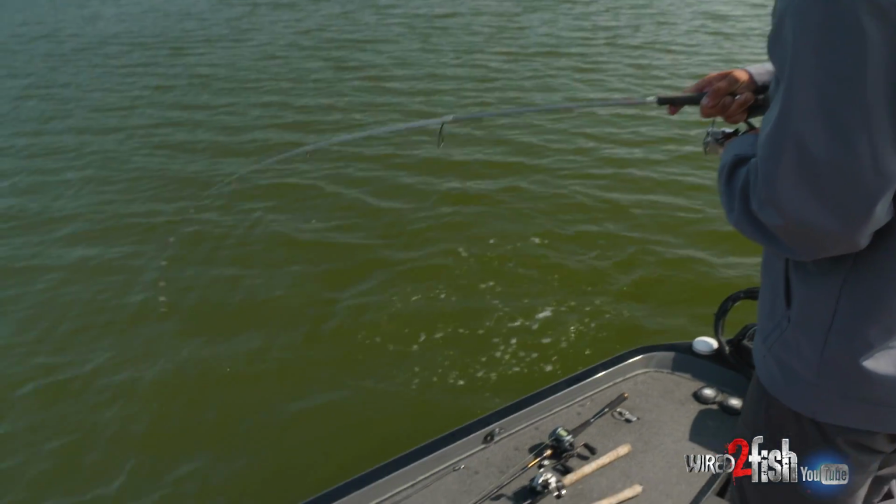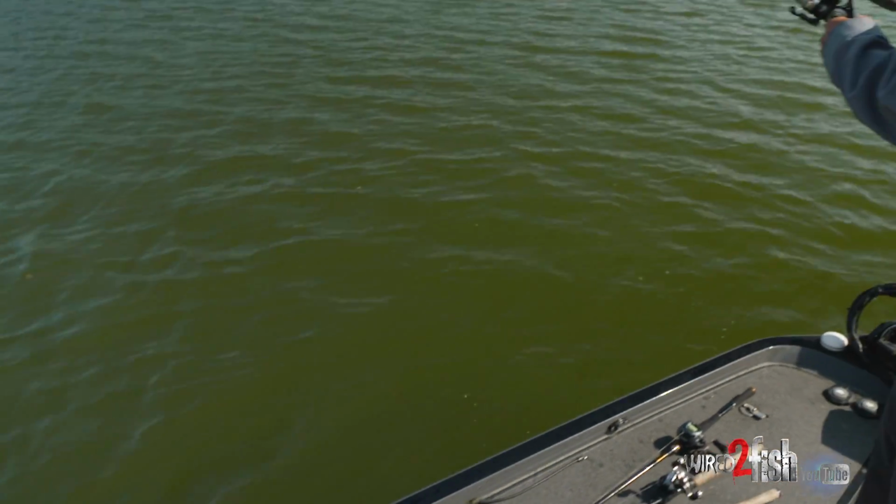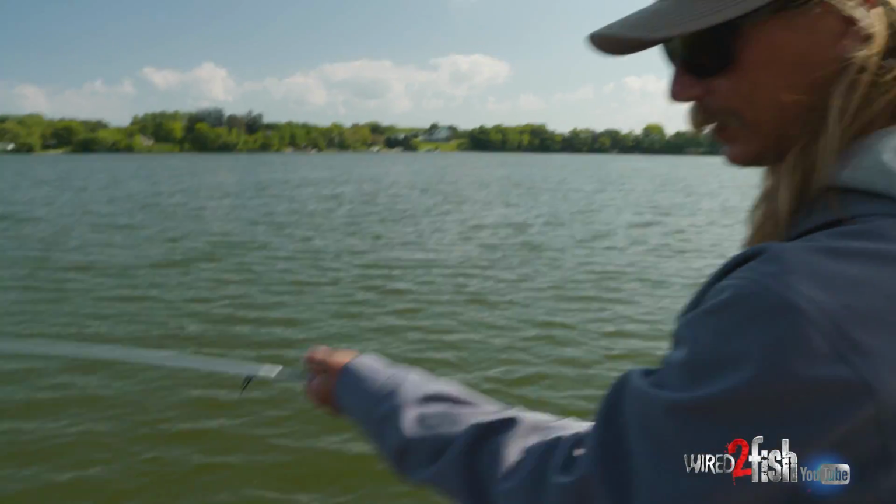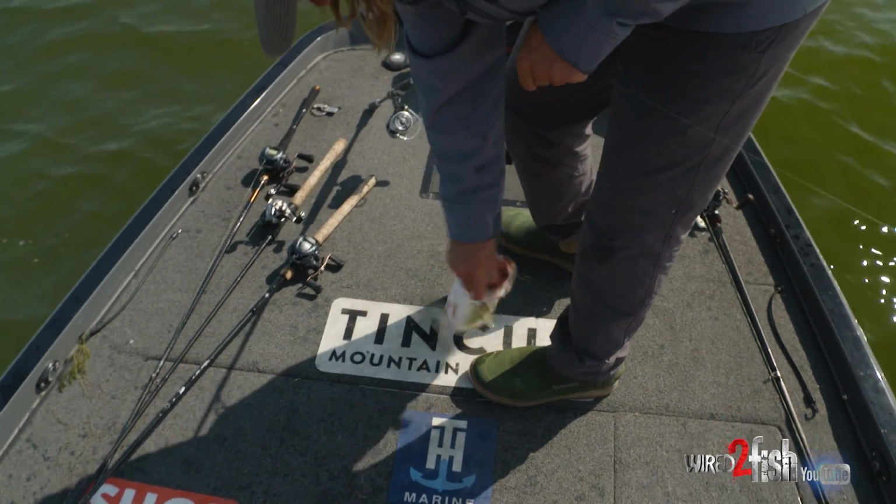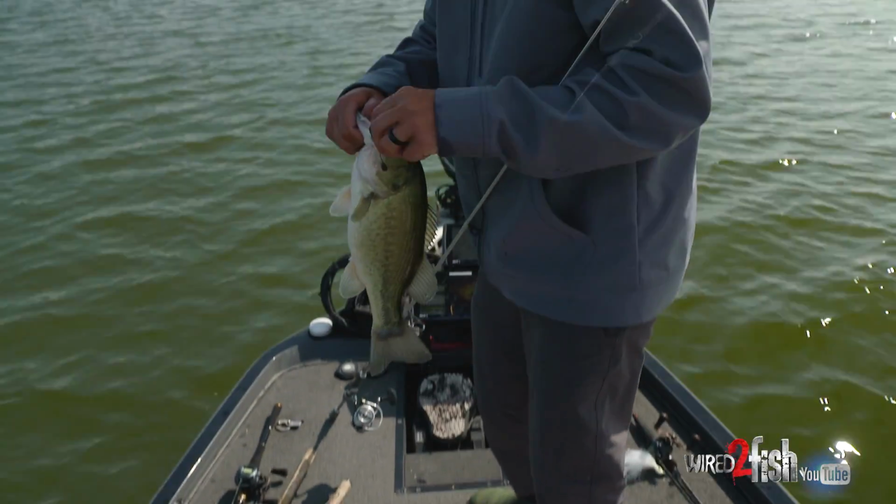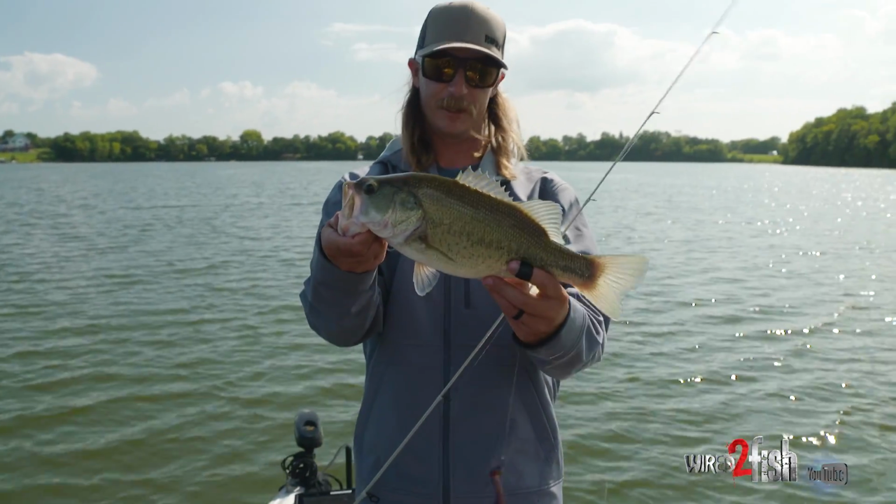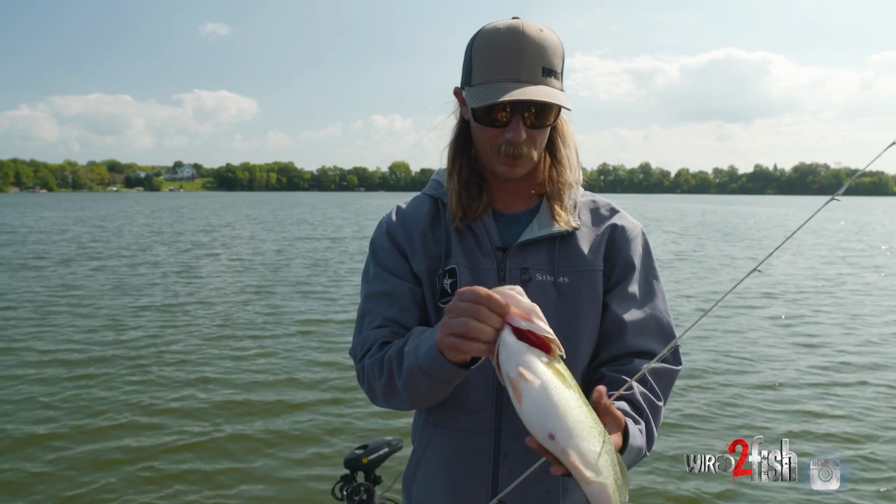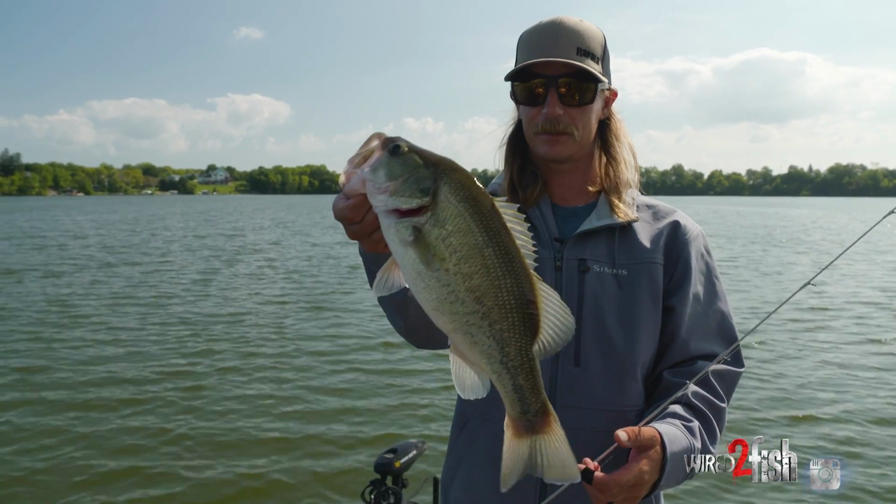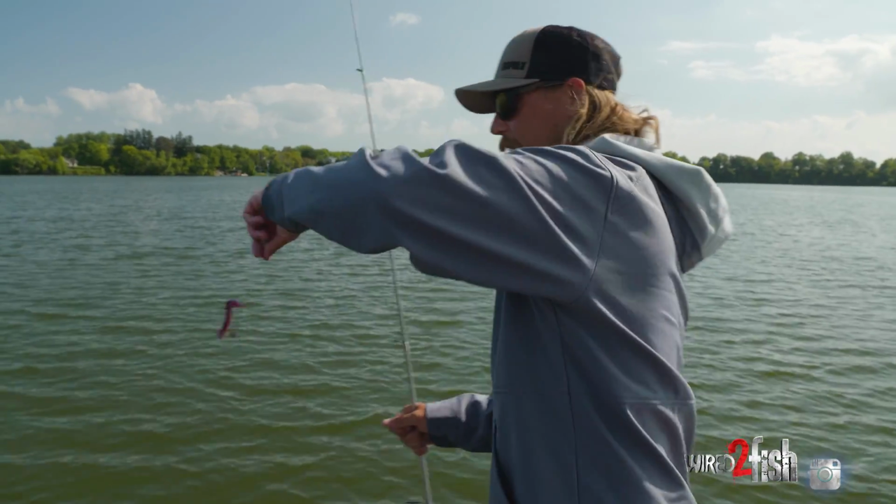Just a nice one. I'm on the first one. Okay. Just a nice chunk. Boy, they're fat in here. Healthy fish. In the late summer in the North Country, these fish are feeding up for fall. Really pretty fish. He's not big by any means, but they're built right. Nice and thick. Probably eating a lot of bluegills out on these rocks, and maybe a few crawfish, but really nice looking fish.